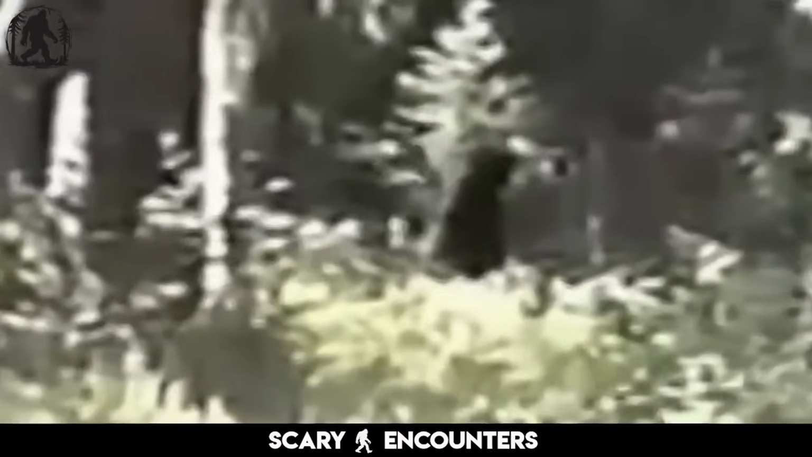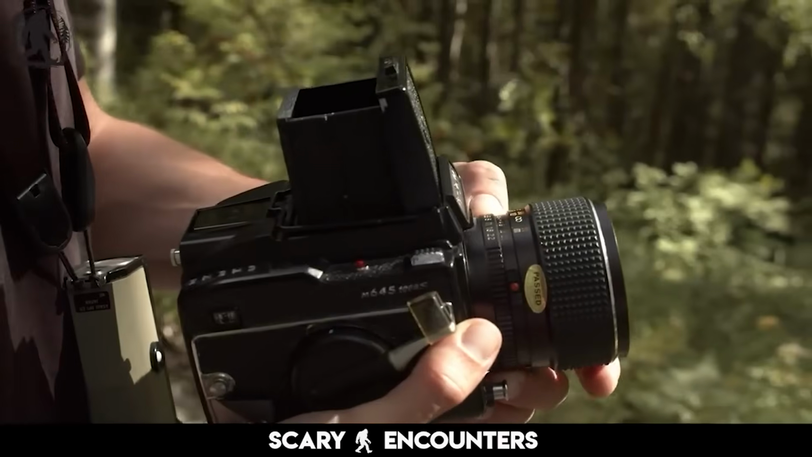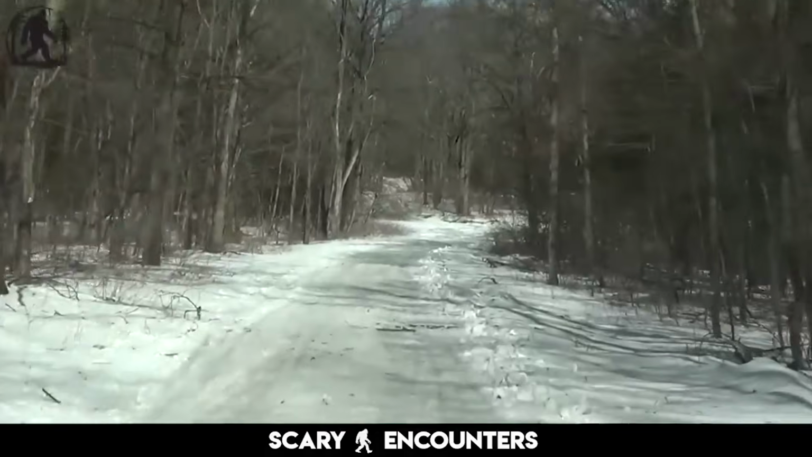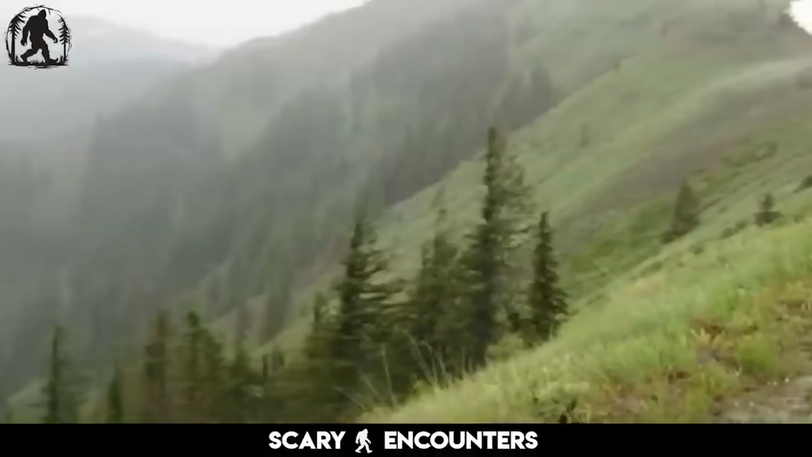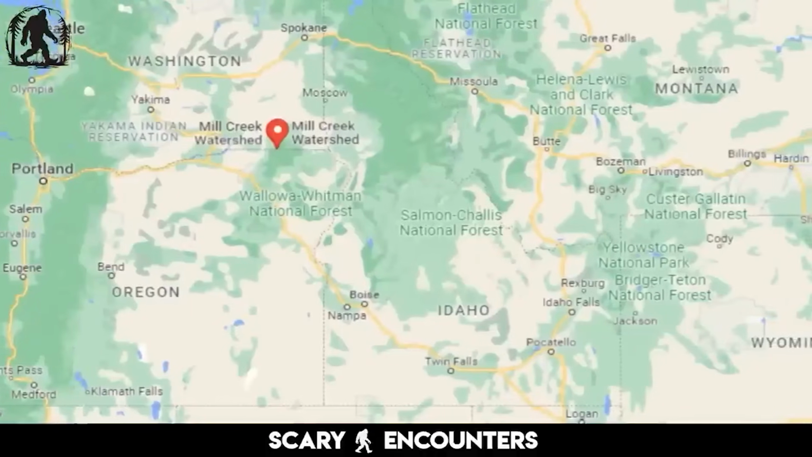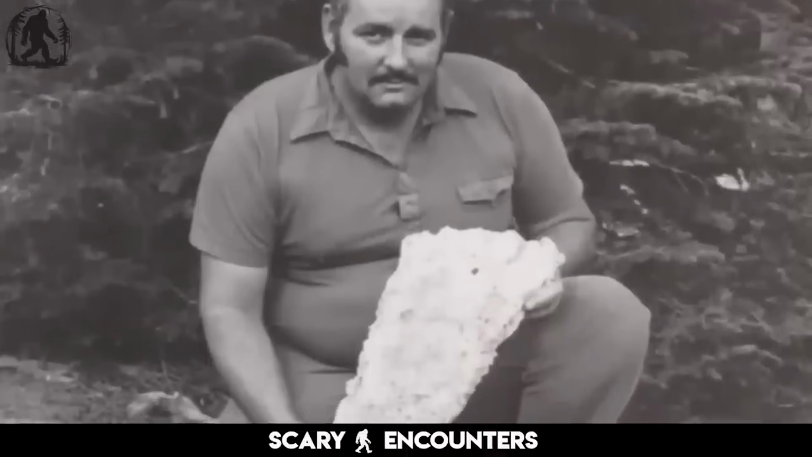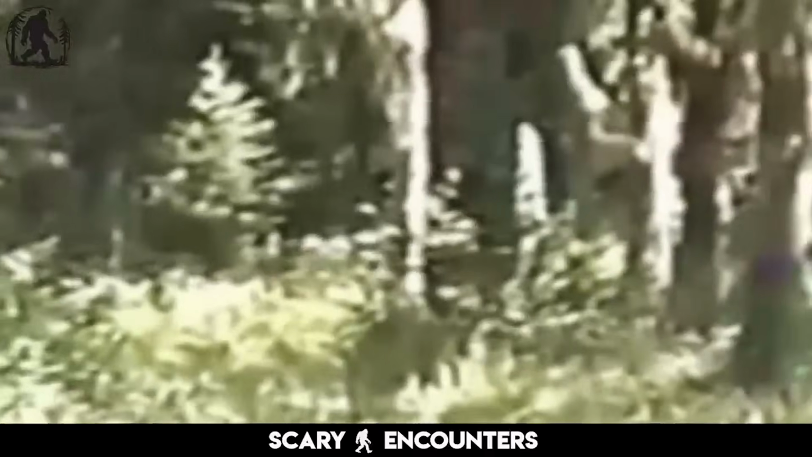Freeman himself had always been a curious figure. He wasn't just some random hiker with a camcorder. He had experience tracking wildlife in the forests of Washington, specifically in the Mill Creek watershed east of Walla Walla. He knew what belonged in these woods and what didn't. And in the years leading up to the footage, he had made claims, bold ones, about finding tracks, following trails, and even encountering these creatures firsthand.